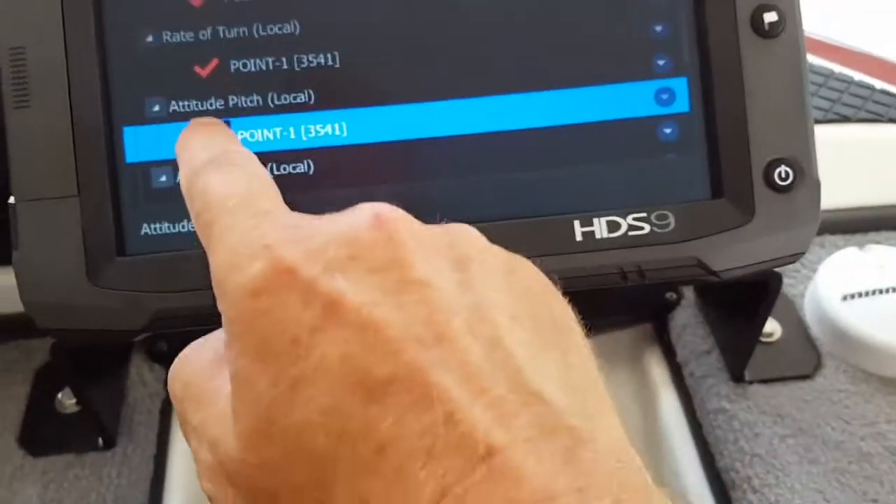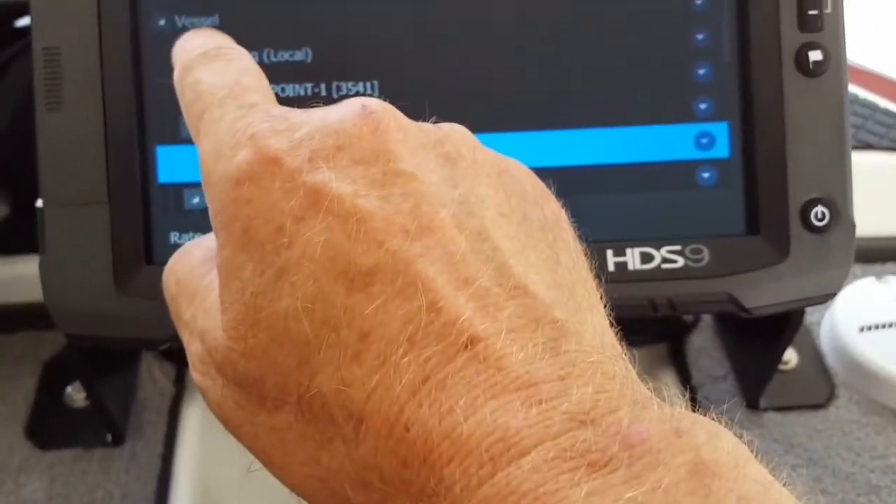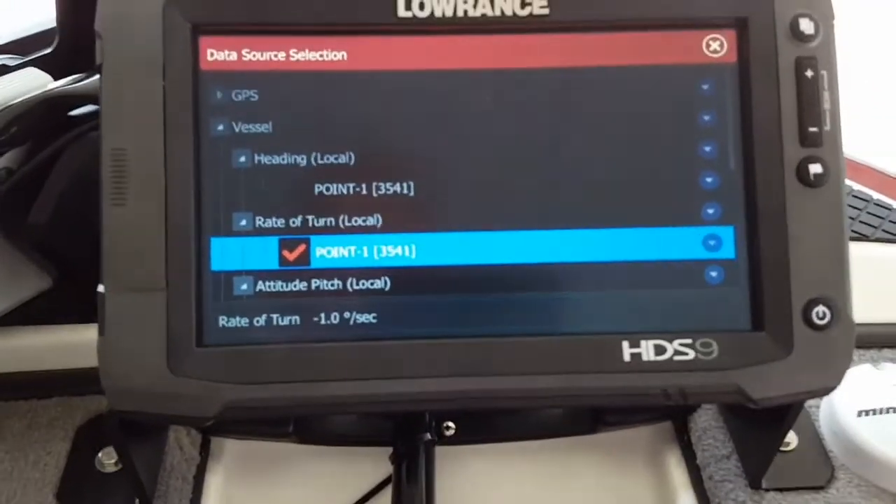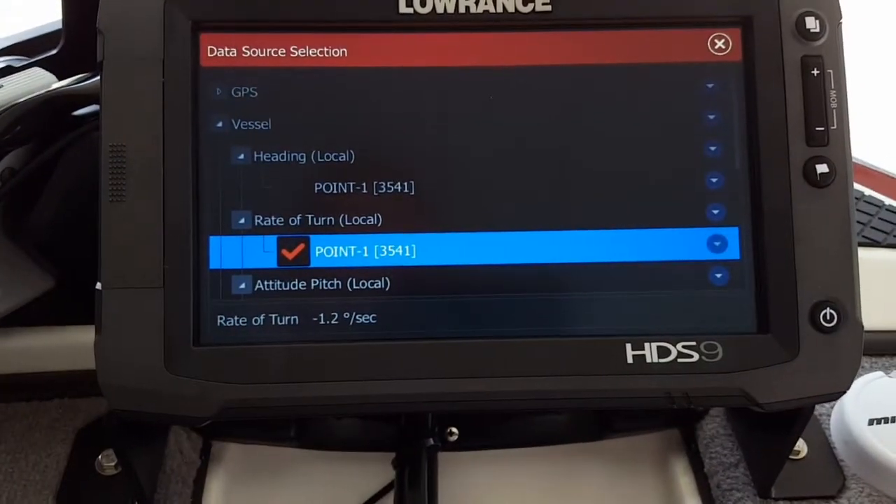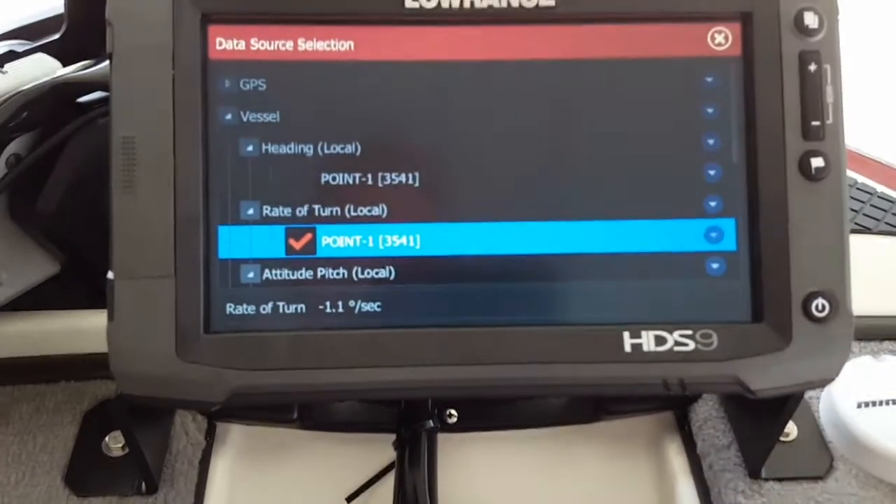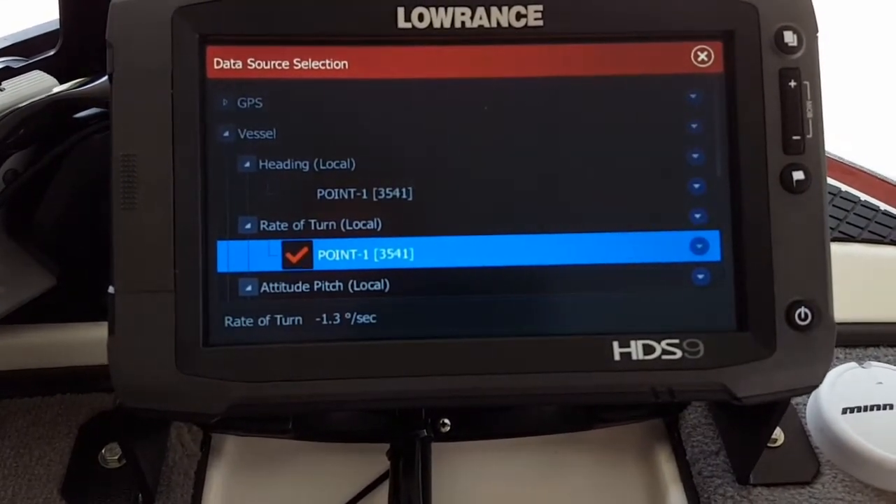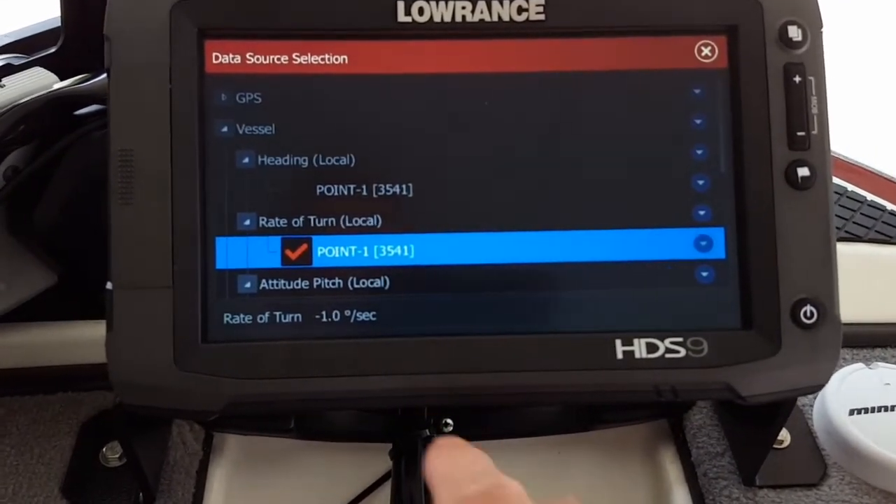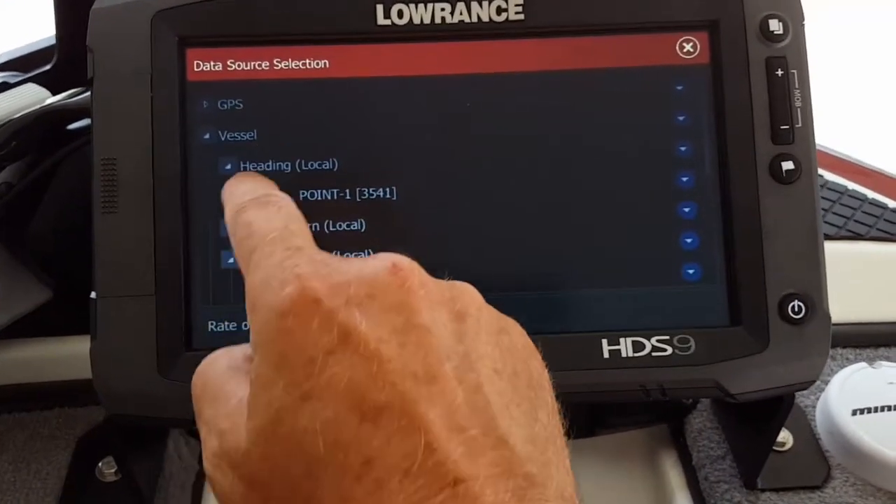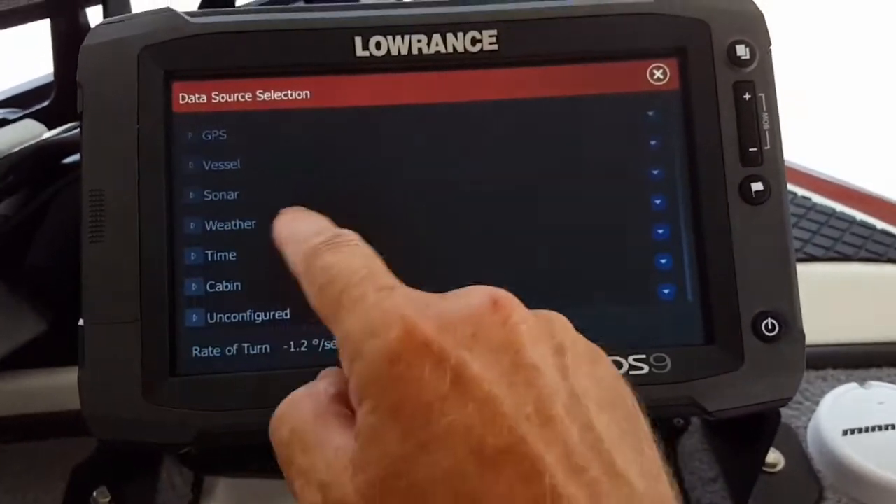So there's my settings. Now for my heading under vessel settings, I'll be using my magnetic settings from Point 1. I'm going to be using that to control my boat. That way my screen won't keep spinning and rotating all over the place. So what I'm going to do now is put these all back where they're supposed to go, and then under vessel, now you see they're all cleaned up.